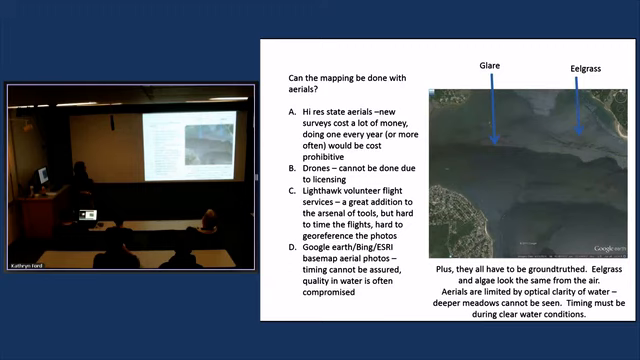We also use a volunteer flight service, which is fabulous. So we do go up in airplanes and take pictures. It's a great tool, but it's hard to time flights with volunteers, and it's very hard to georeference the photos because they're quite literally being taken out of an airplane window.